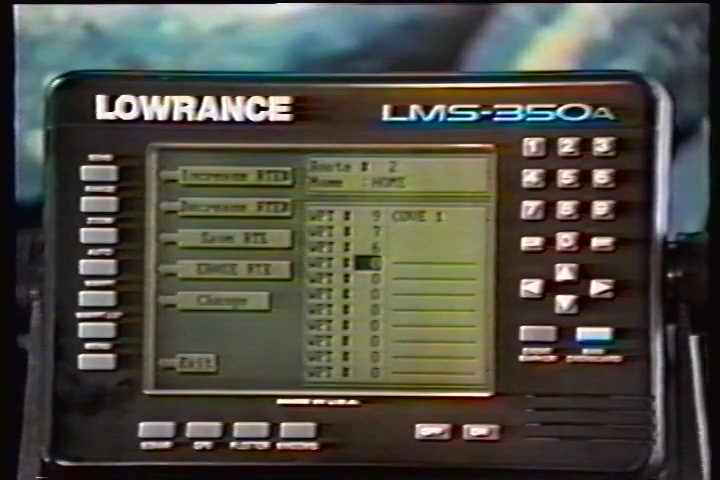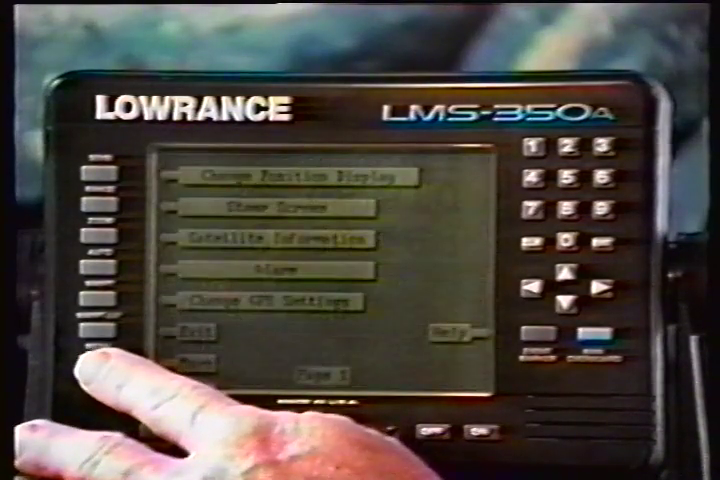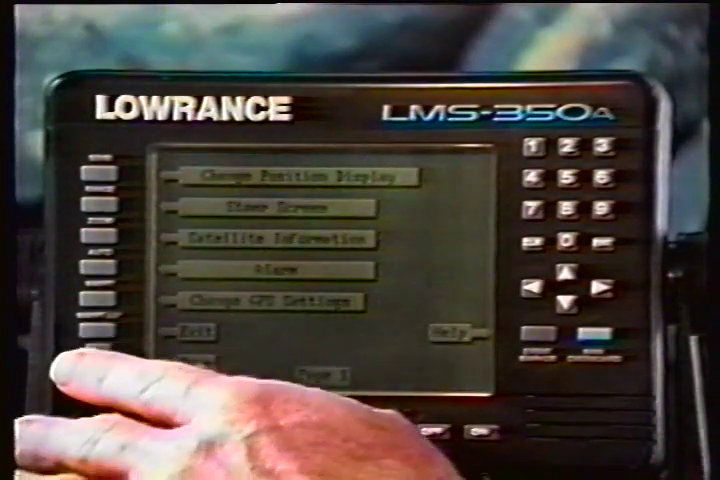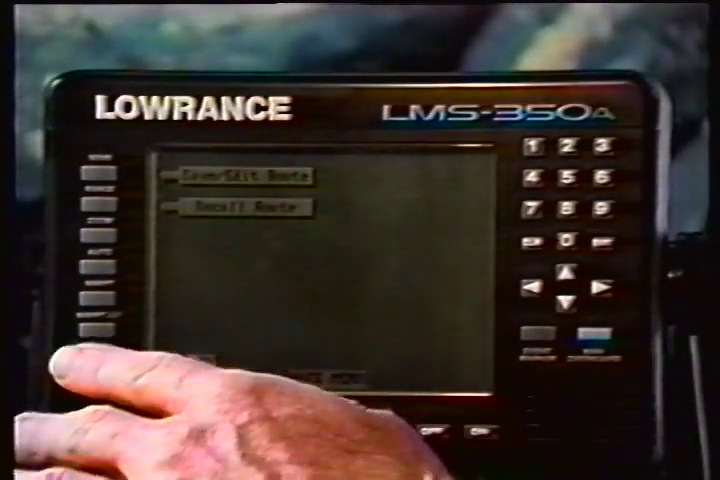To follow a route, press the menu key. Then press the key next to the More label. Then press the key next to the Route Planning label. Finally, press the key next to the Recall Route label.